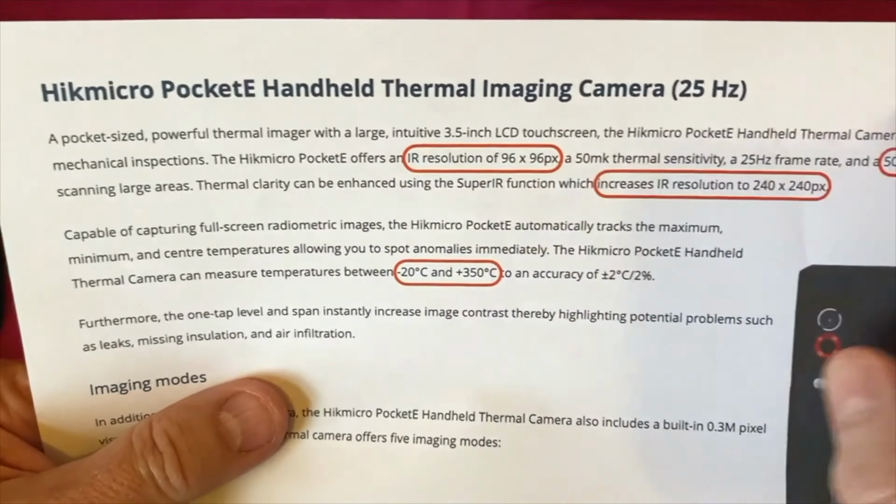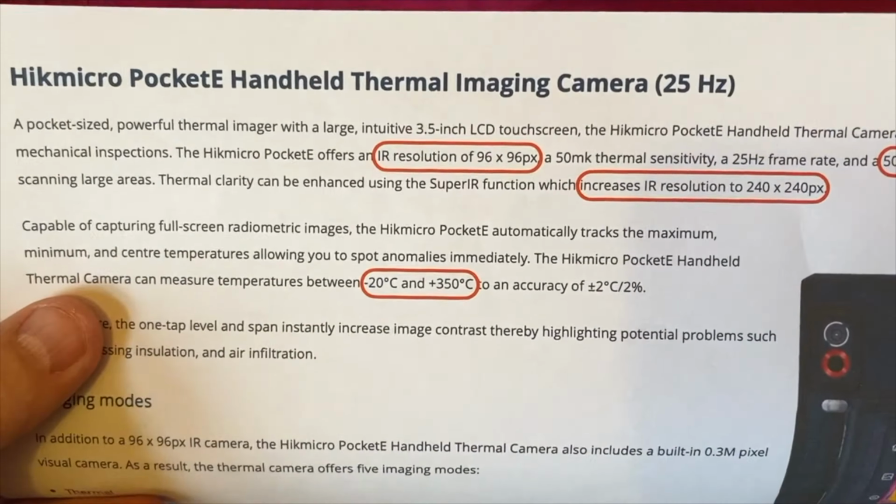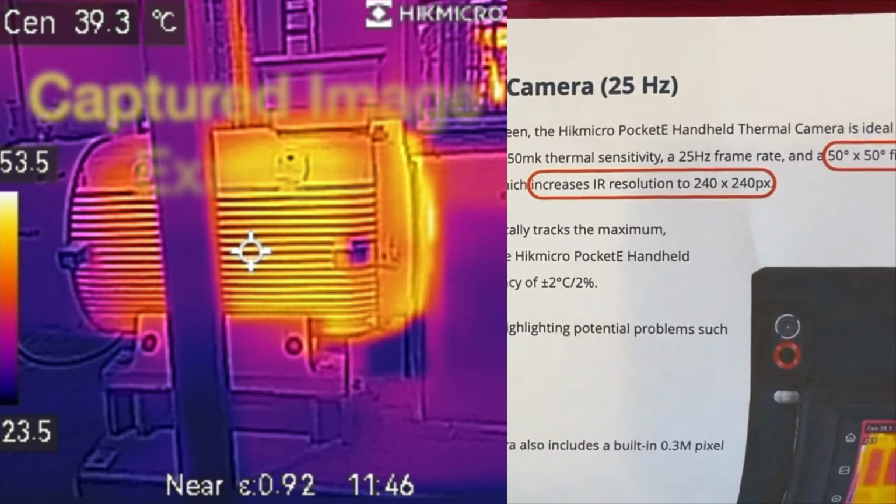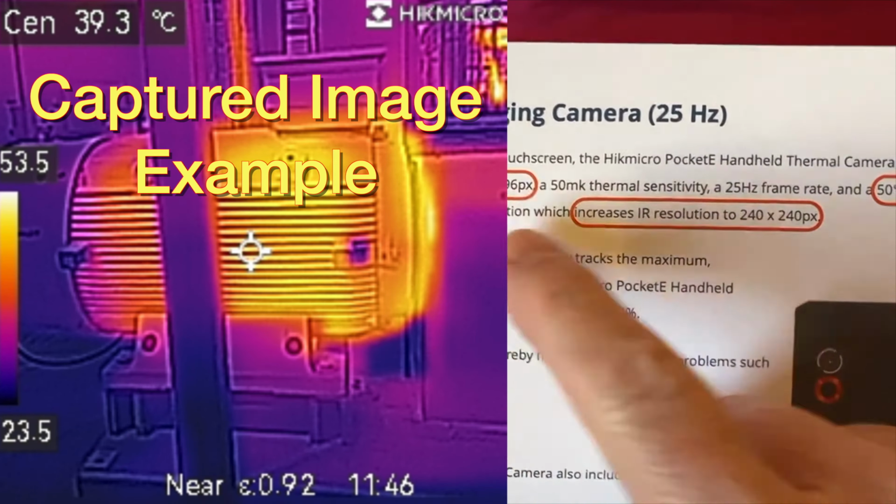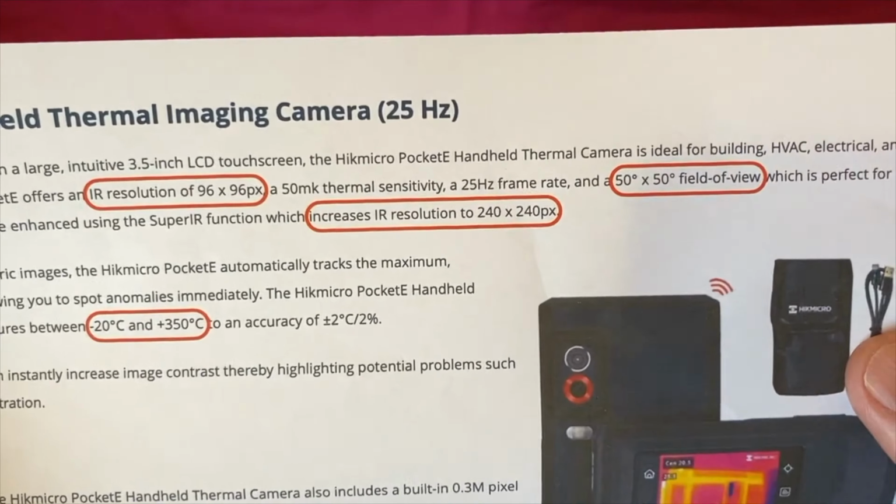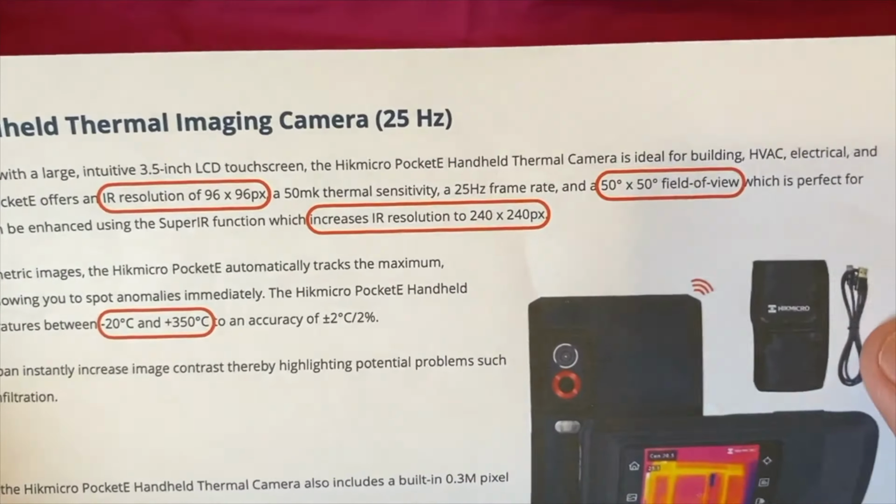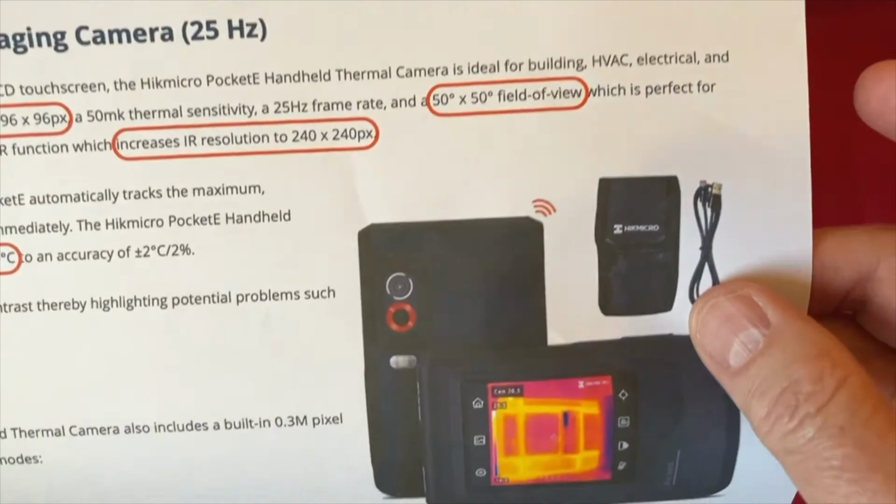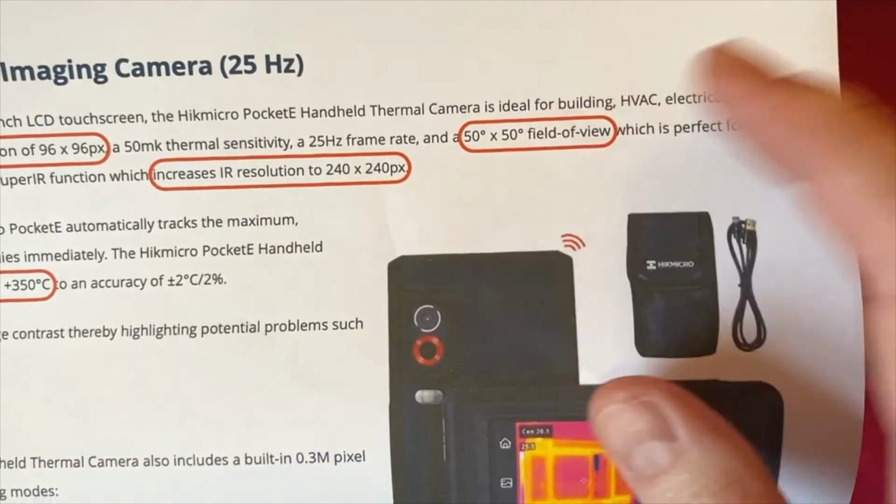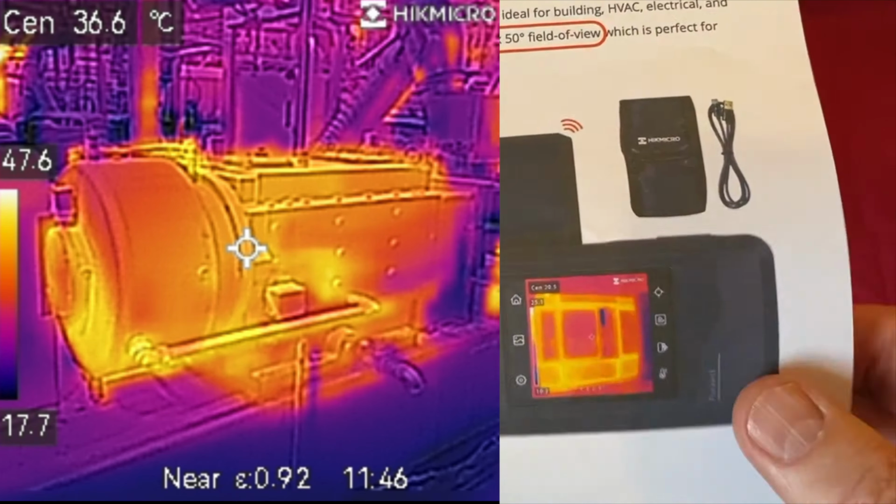It's got an IR resolution of 96 by 96 pixels. That's not very high, I can tell you that now. It's not going to give us much resolution, but it has a feature on it called Super IR function. I don't know how it works, but it increases the resolution to 240 by 240. This now becomes quite usable in the industrial environment. And it's got a really strange field of view. The field of view is square. It's 50 by 50 degrees, you can see. It gives you a square image.